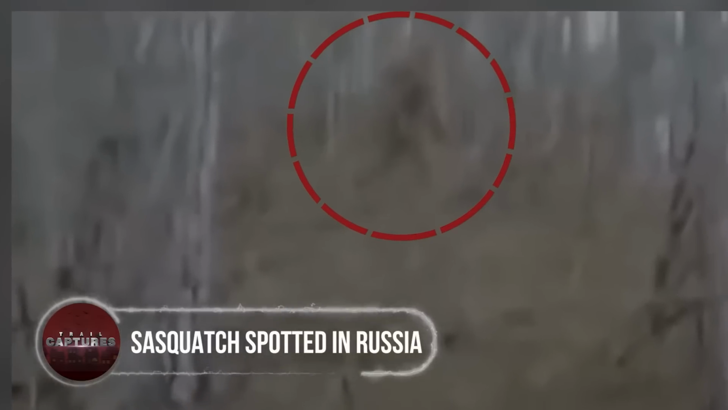Sasquatch spotted in Russia. This short clip of just 16 seconds includes the craziest moment no one could have ever seen. Recorded by an unknown source somewhere in Russia in 2011, this clip shows a closer look of the most discussed mythical beast. A huge hairy body and long arms, it really looked like a real Sasquatch.